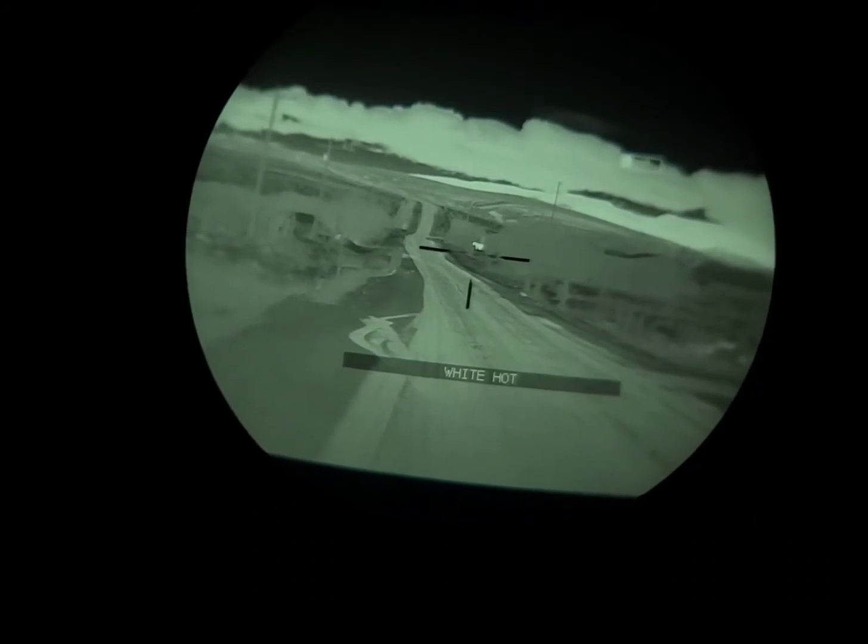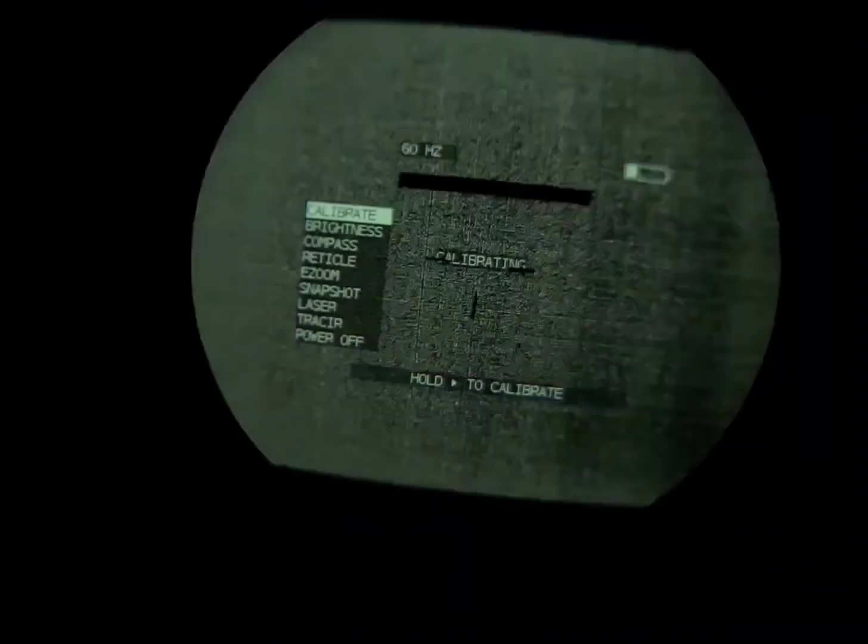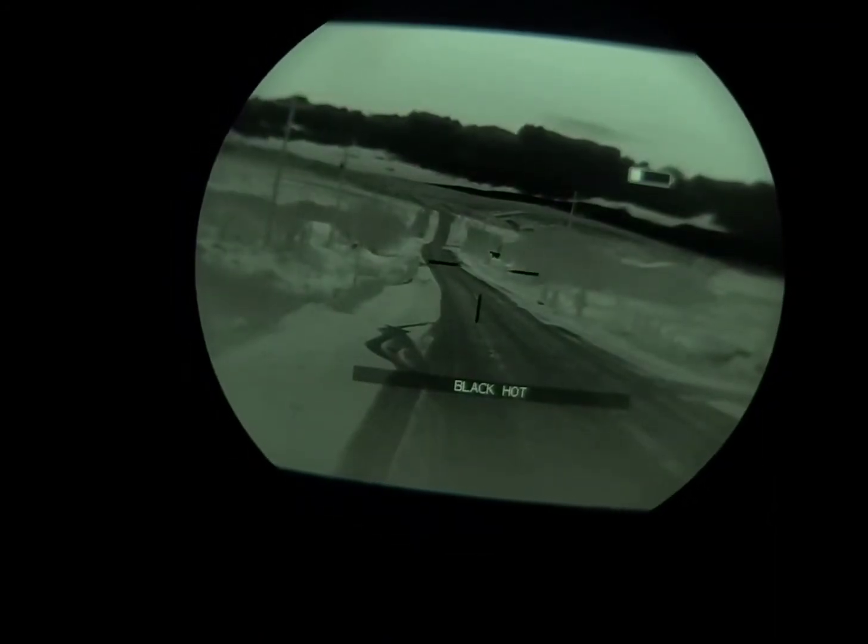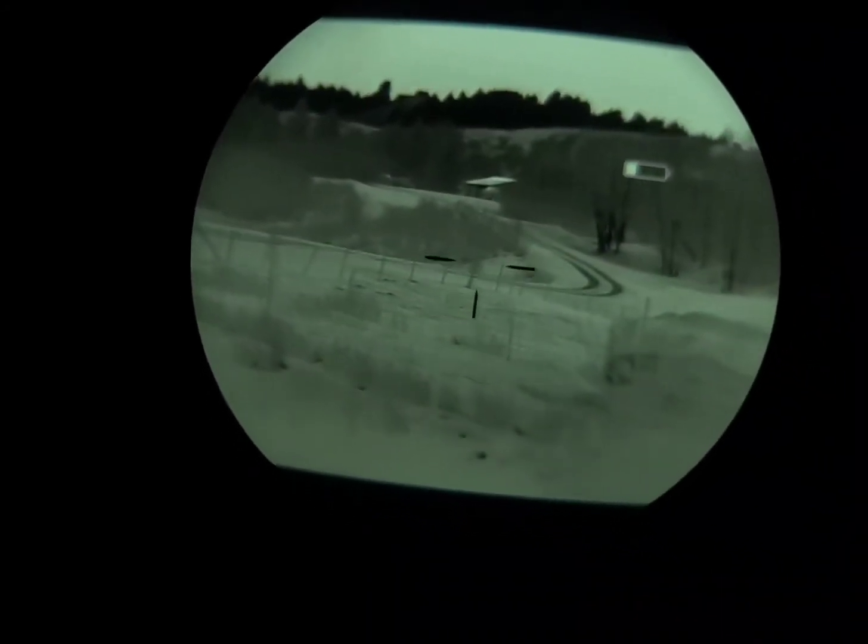Alright. Color palettes: black hot, black edge detect, white hot. Zoom in here. Starts to degrade pretty rapidly. Not horrible. Do a nuke cycle, and then back to black hot. You can see there's a little bit more of a fisheye effect too on this, as opposed to what you have with the Voodoo S.